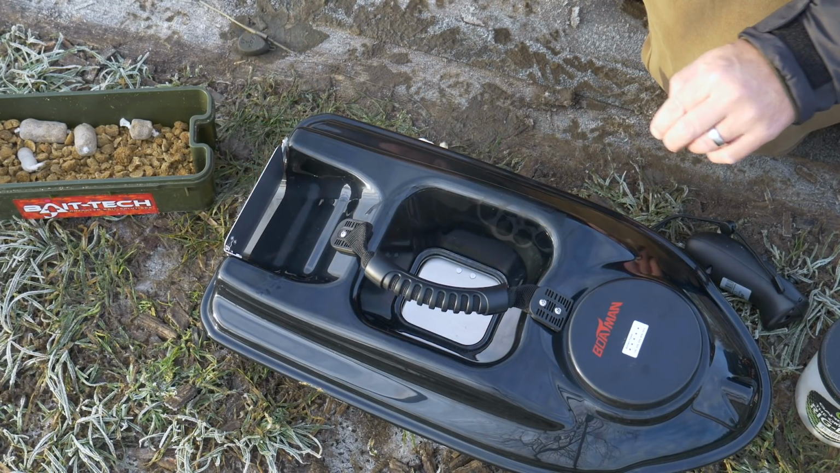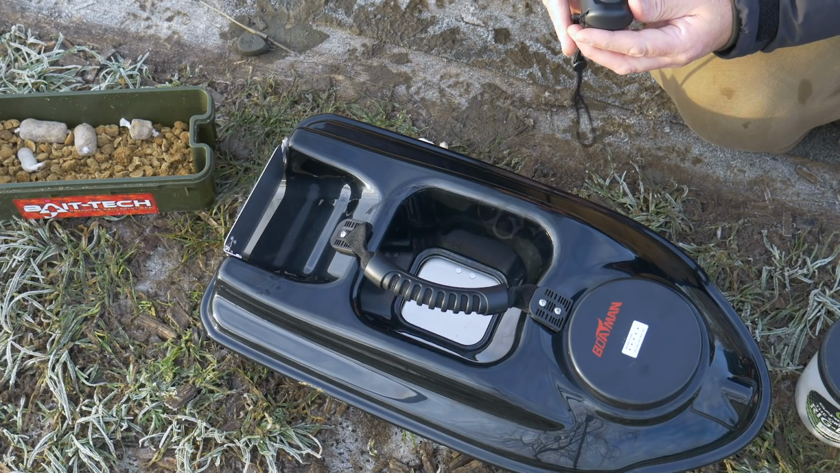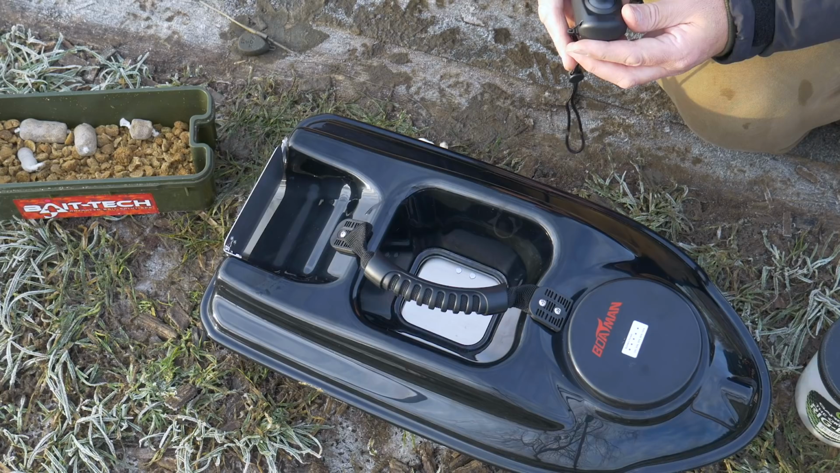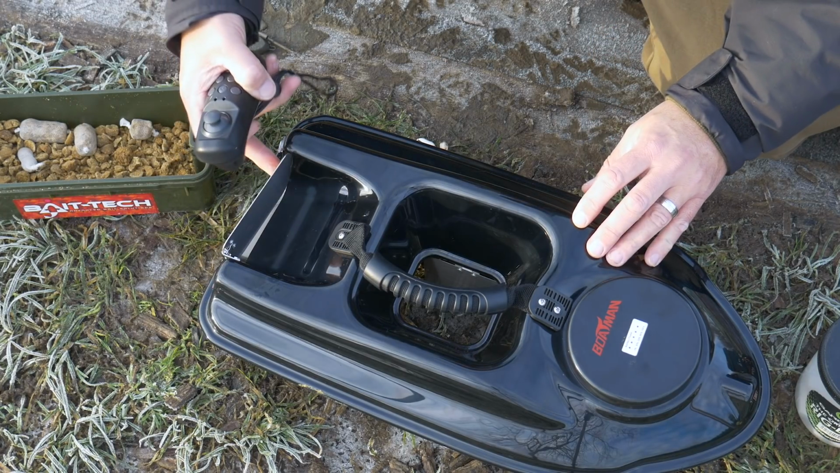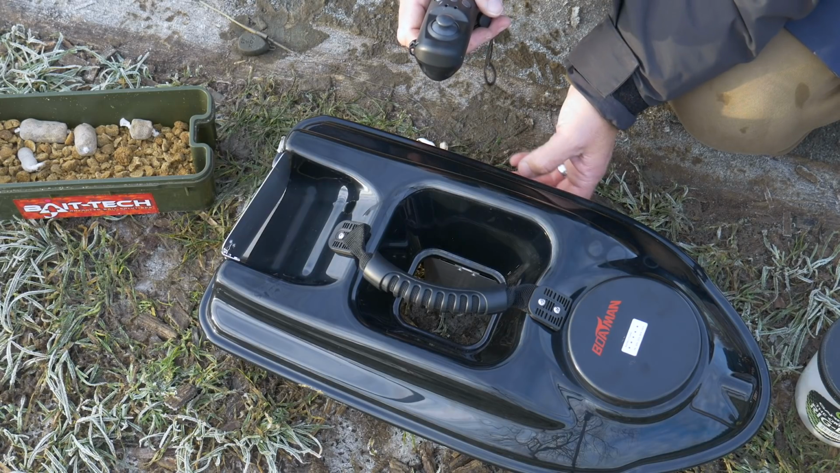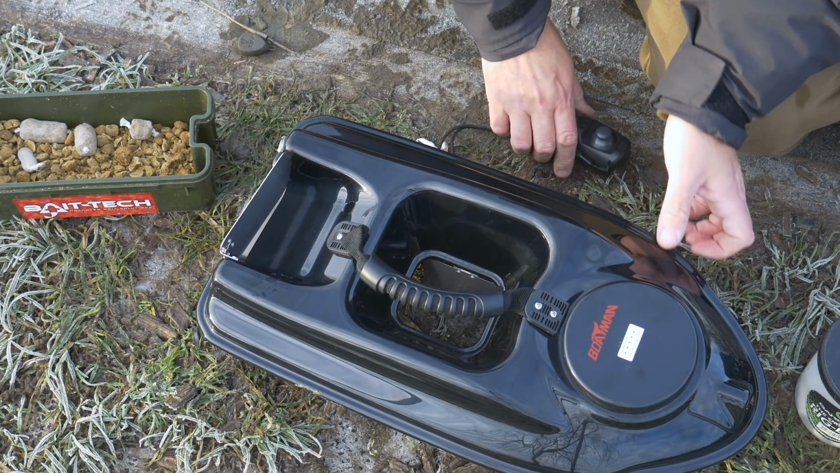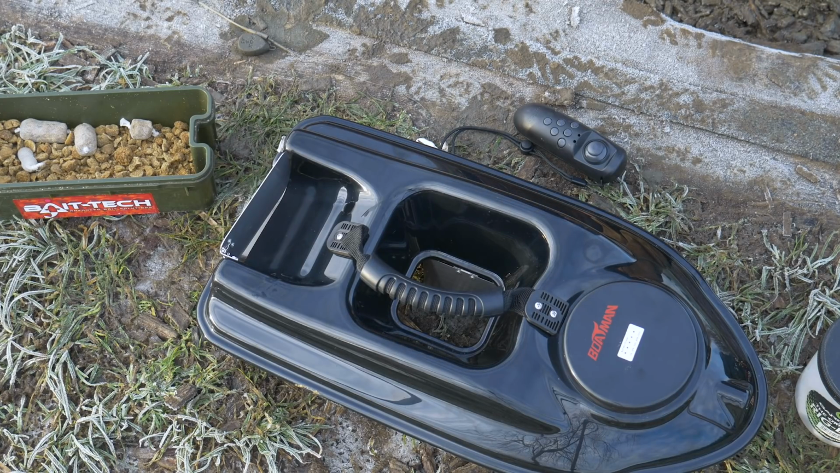So let's turn the, that's that one, that's that one. Okay, so after opening that up, let's get some slack line off the rod.